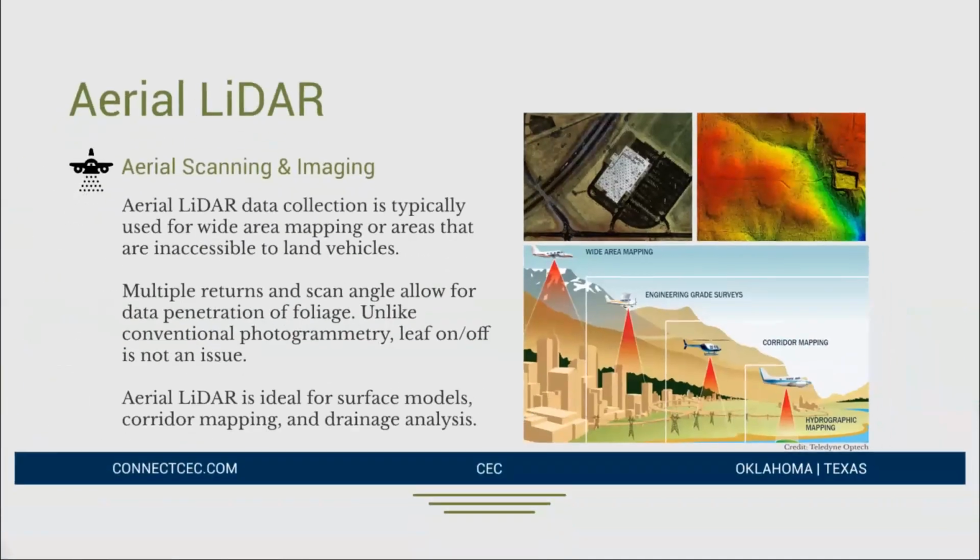And now you're just able to exploit that information from the comfort of your desk, and not having to pound the pavement, so to speak, to collect all of that data. So that's mobile LiDAR. So quickly, let's touch on aerial LiDAR.